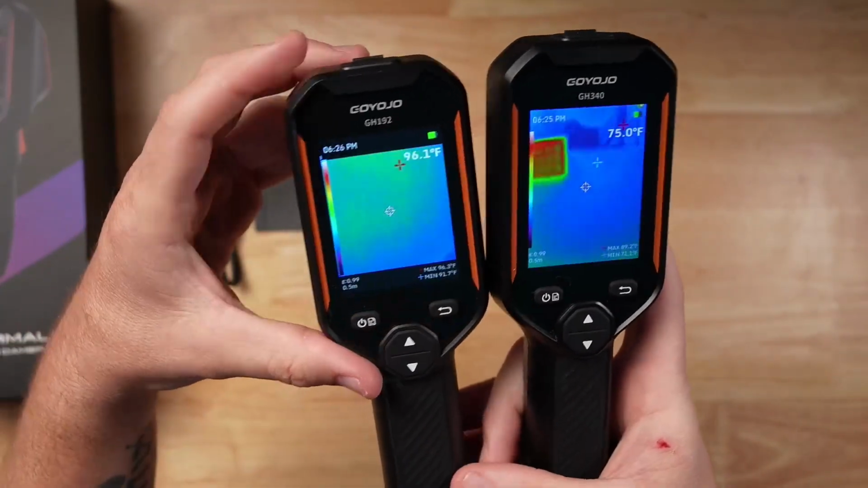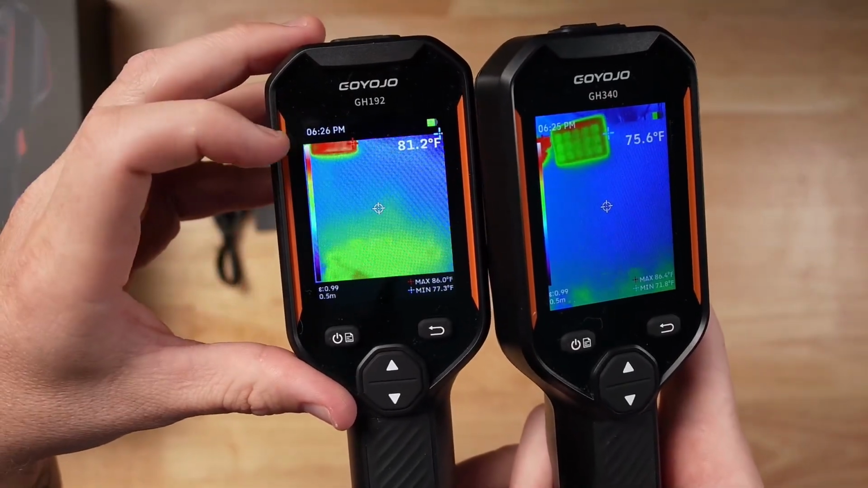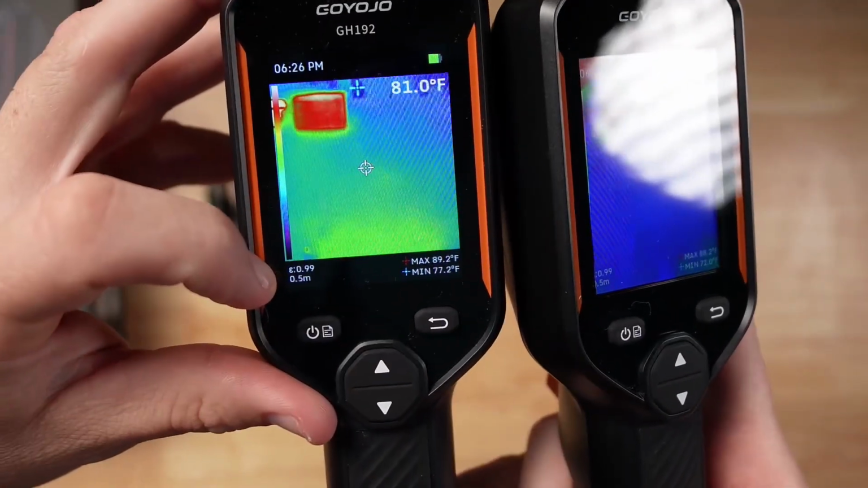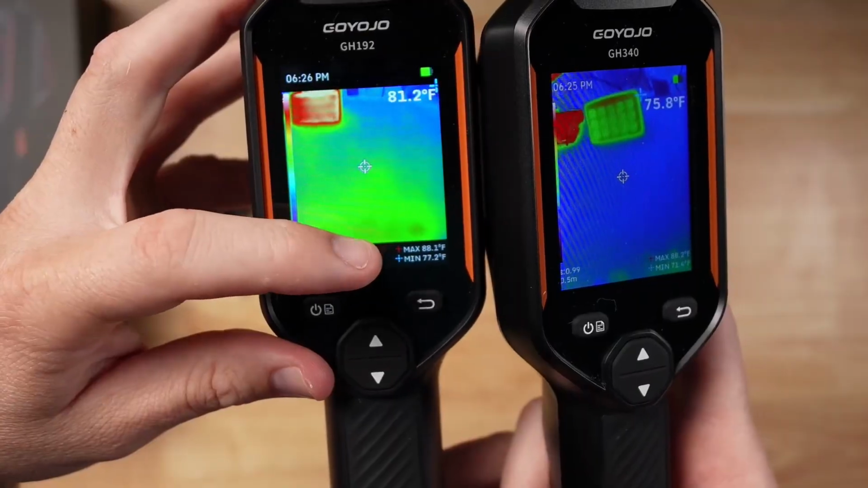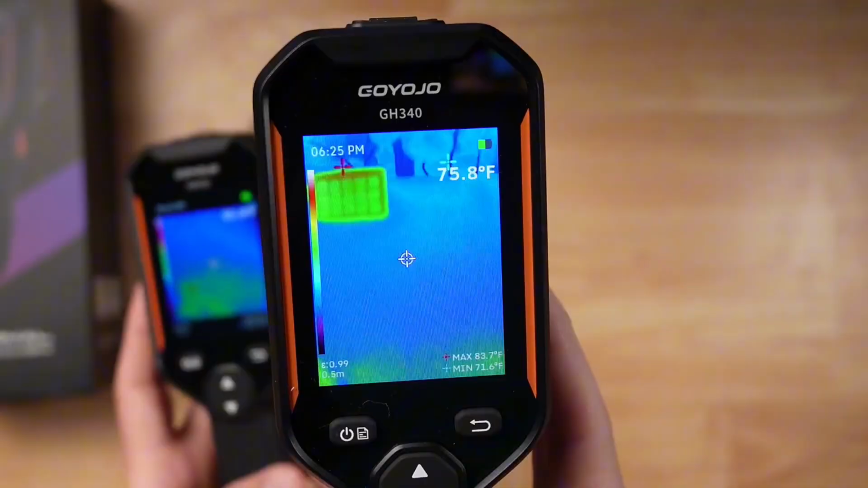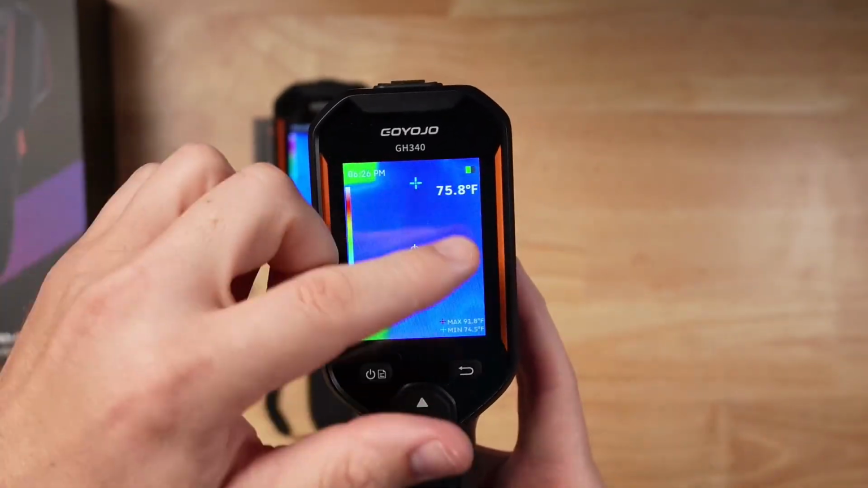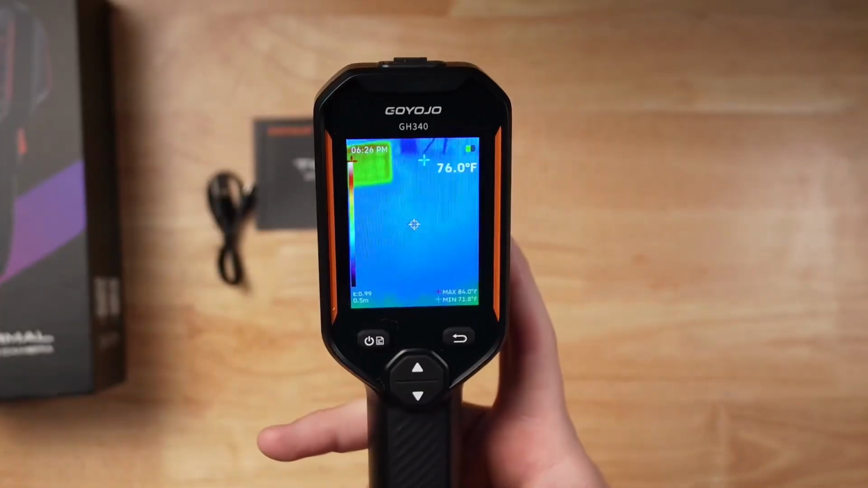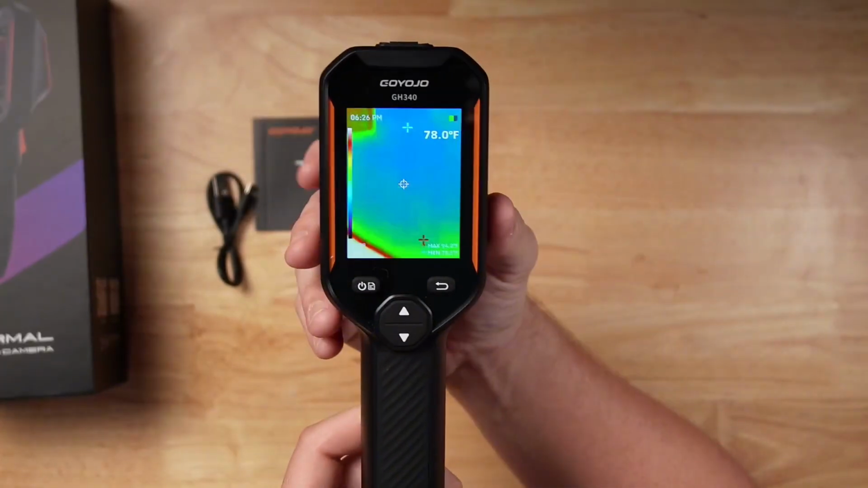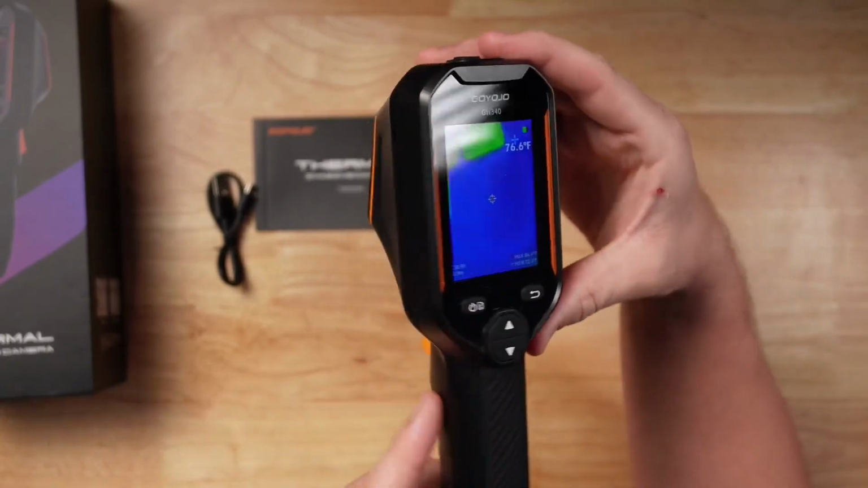And one thing that you'll notice here is the 192 image looks cropped off. So you have a black space here which shows the time and battery level, and then you have a black space down here which is going to show you the max and minimum temperature and all the information. Now on the 340, the GH340, you can see the image extends the whole way and doesn't have a cropped area. So depending on which one you want, but as far as functionality goes, I went through all the settings on both and they seem to do all the same things with the same settings. That's just the difference that I noticed there.